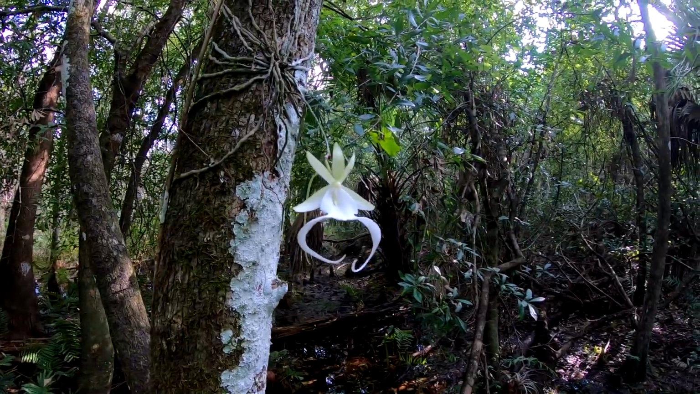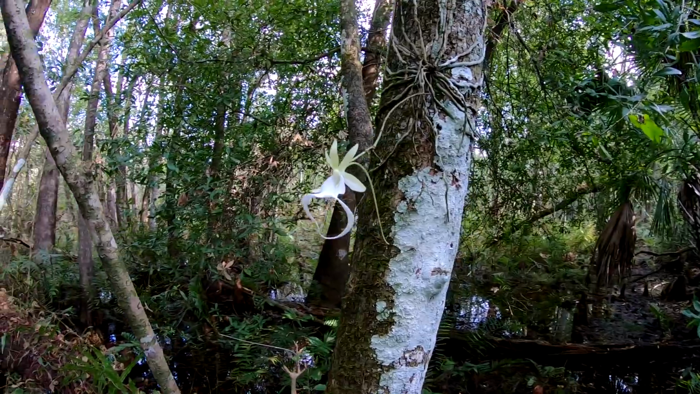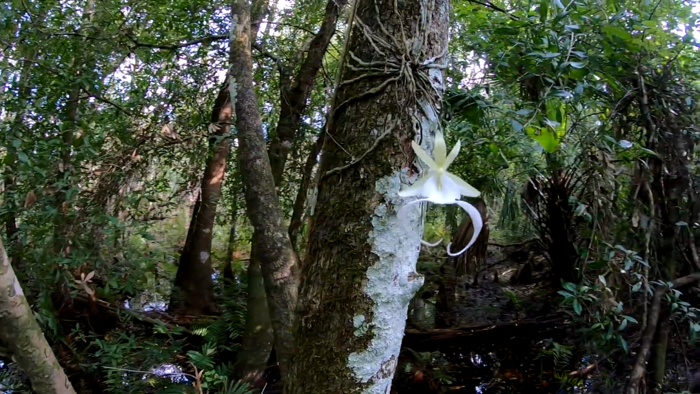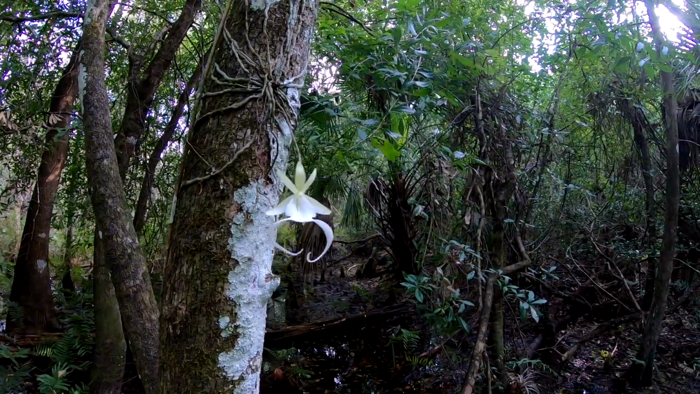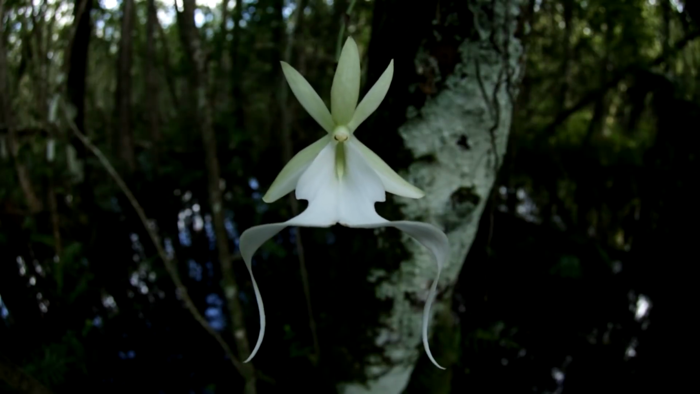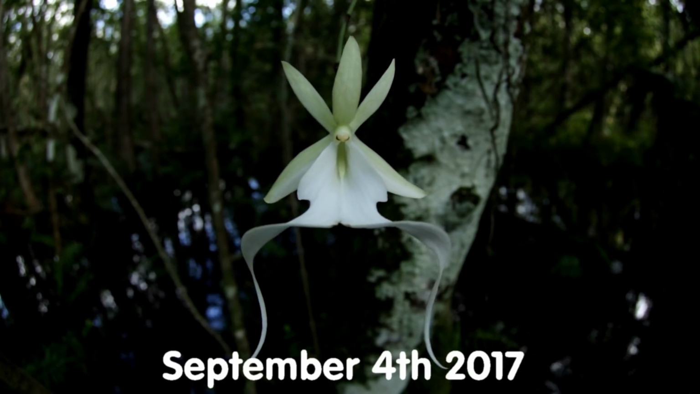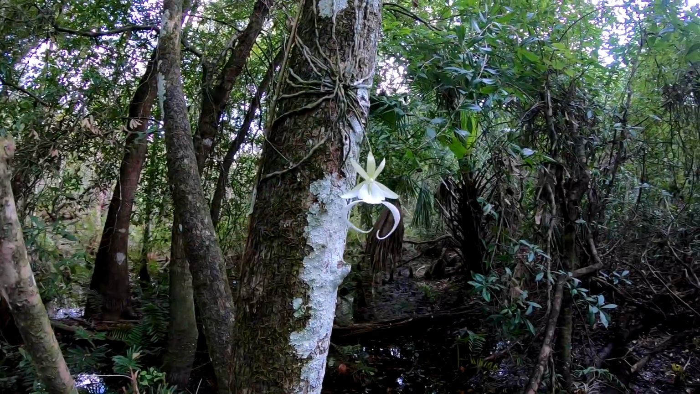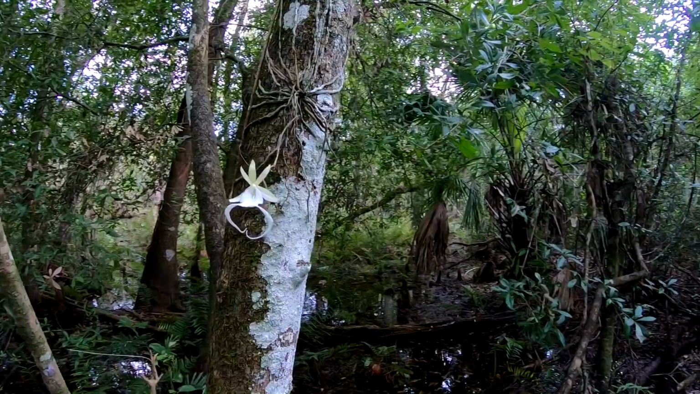Oh yeah. That is the last ghost orchid of 2019. Today is Saturday, September the 7th. And it was 2 years ago on September the 4th that this same plant had the last flower of the year also. So I call this one the late bloomer. And yes, I do give them all names.